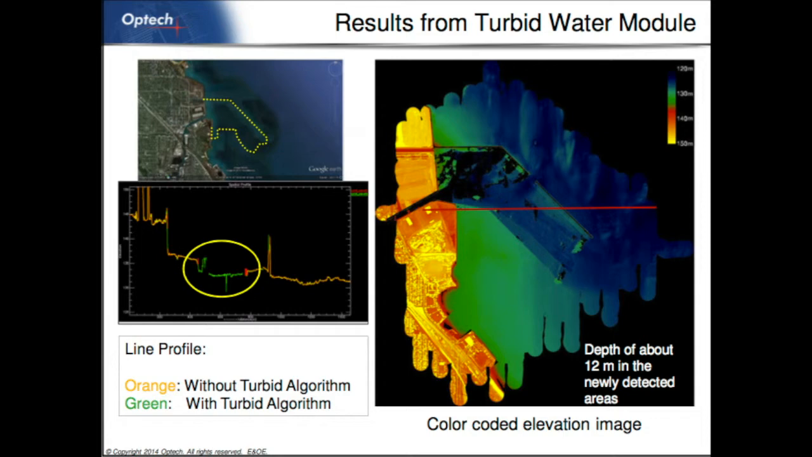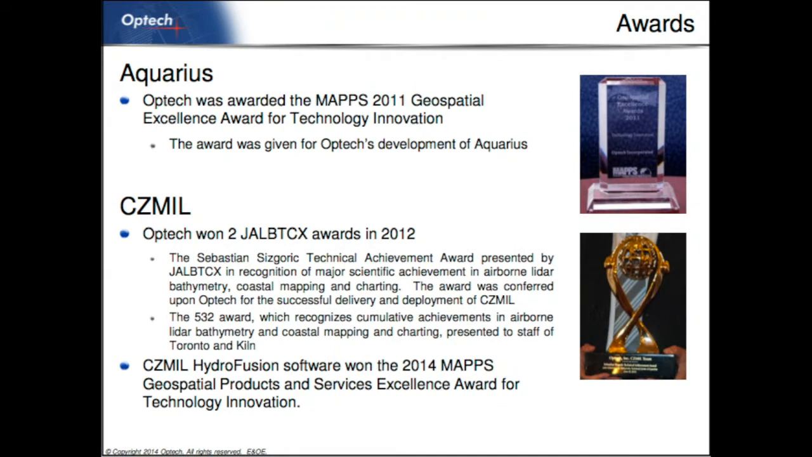So the U.S. Army Corps of Engineers was very happy with this because, as I said, most of their focus is on harbors and so on. Well, we've won a few awards. I guess more marketing to end, but won a few awards. The Aquarius was an innovation back when it was made, and then the SEASMIL won a few itself.